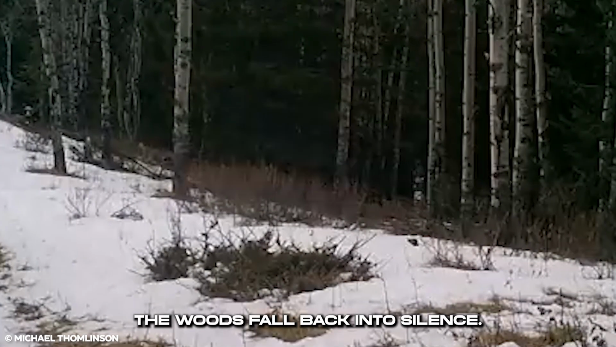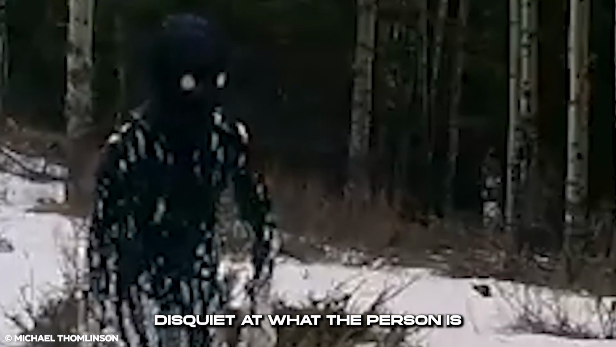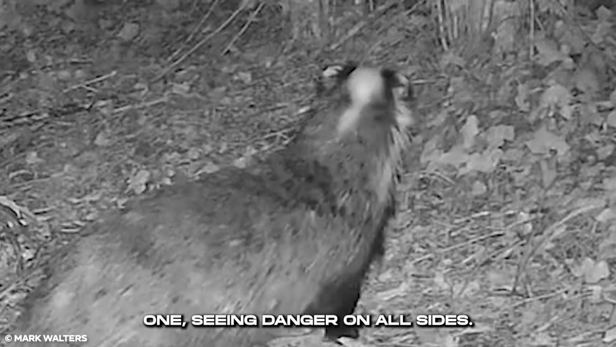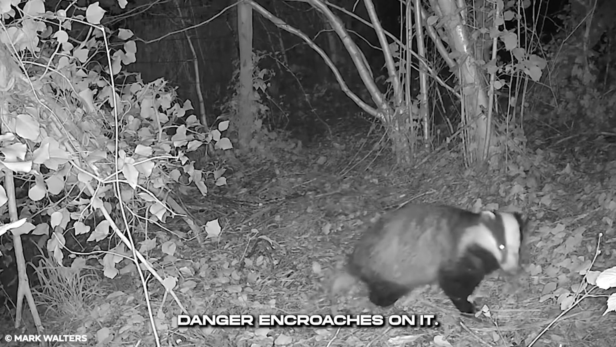The woods fall back into silence. This leaves everyone with a strange disquiet at what the person is doing and why they are in the woods alone without supervision. Out of all the options available to the badger mole, it weighed each one, seeing danger on all sides. Its safety can't last as danger encroaches on it.